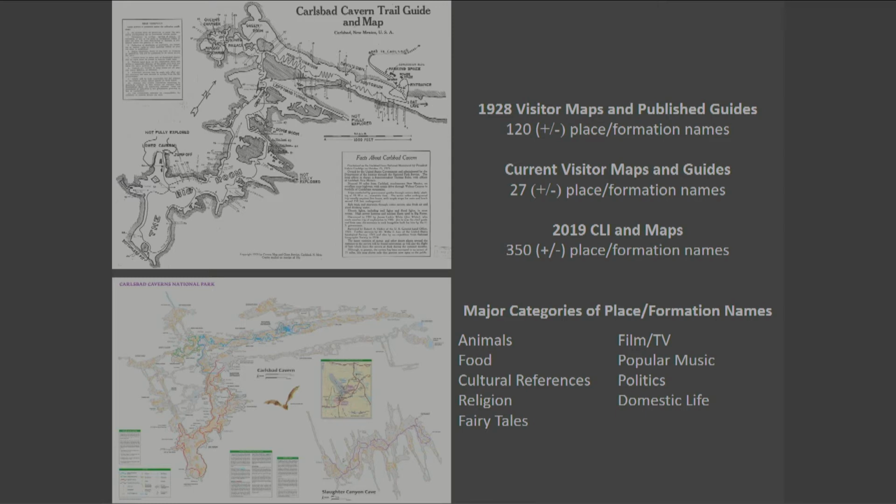Most of the names of the 350 names that I'm mentioning here were passed on by oral tradition by the rangers that led all cave tours up until 1967. With the shift to self-guided tours in the late 1960s and early 1970s, along with an ever-increasing emphasis on scientific interpretation rather than the fantastic, the majority of these 350 place names have been long since forgotten.